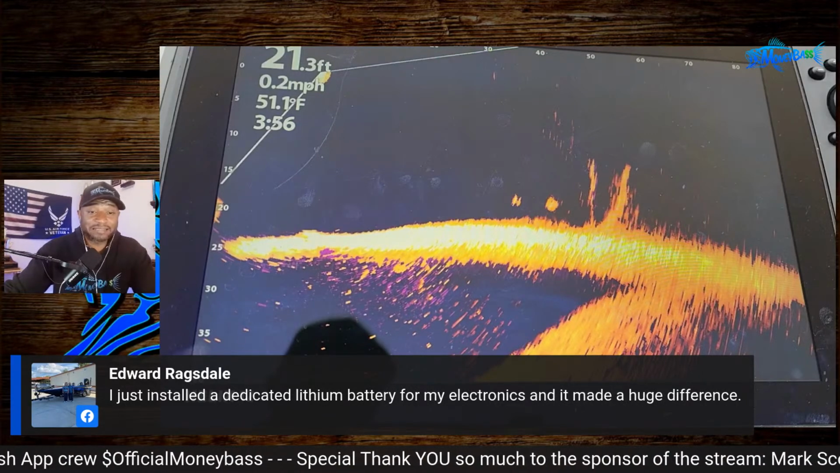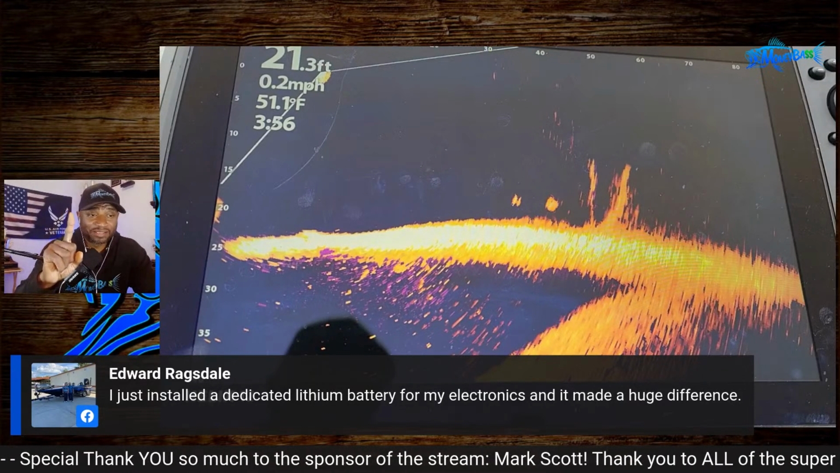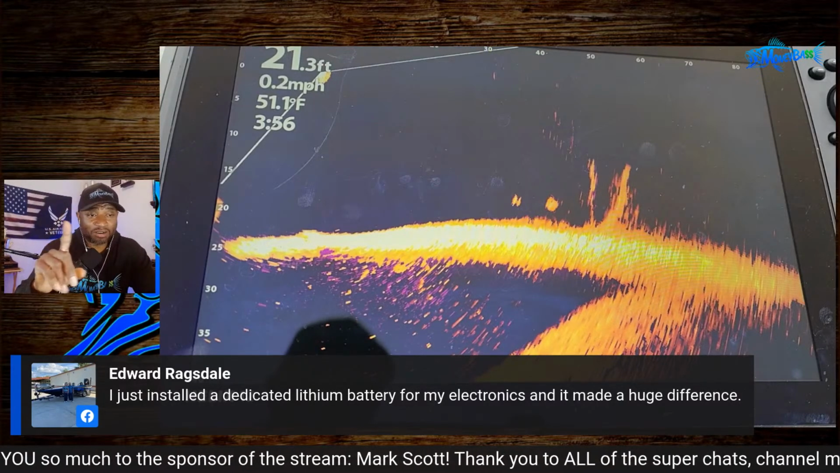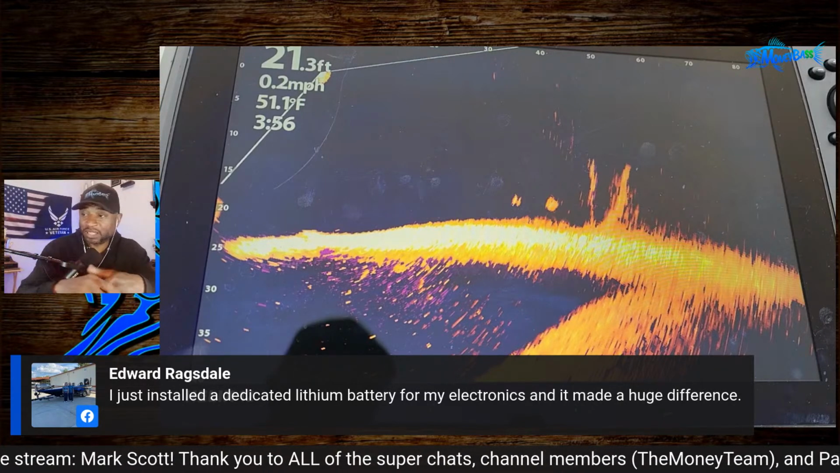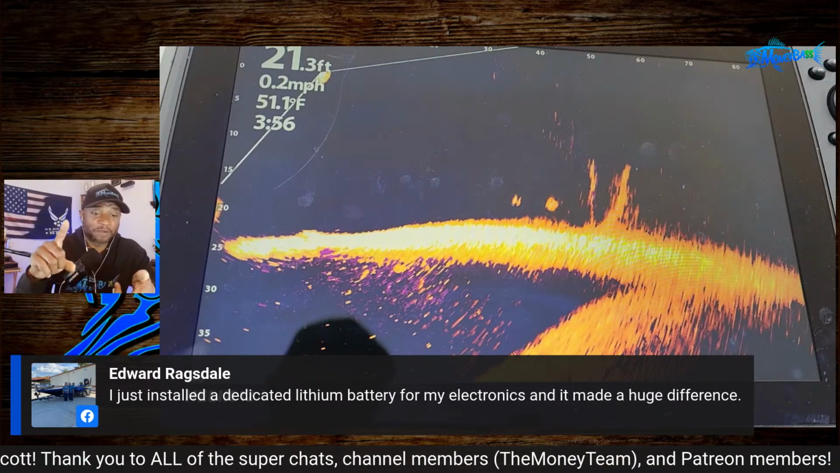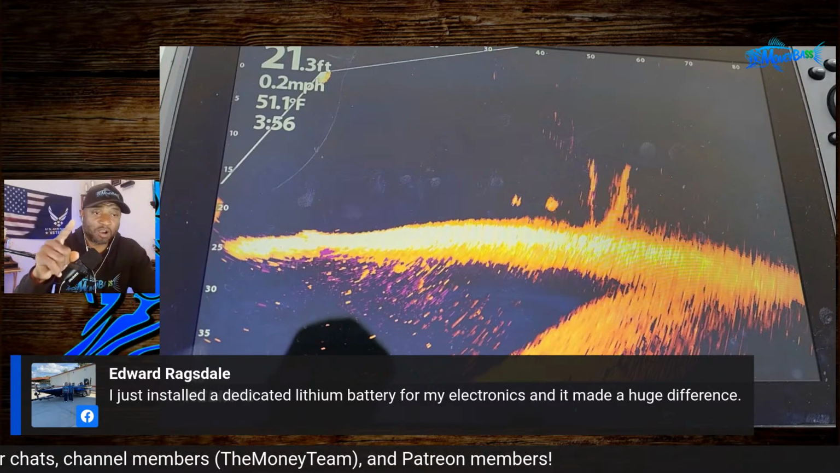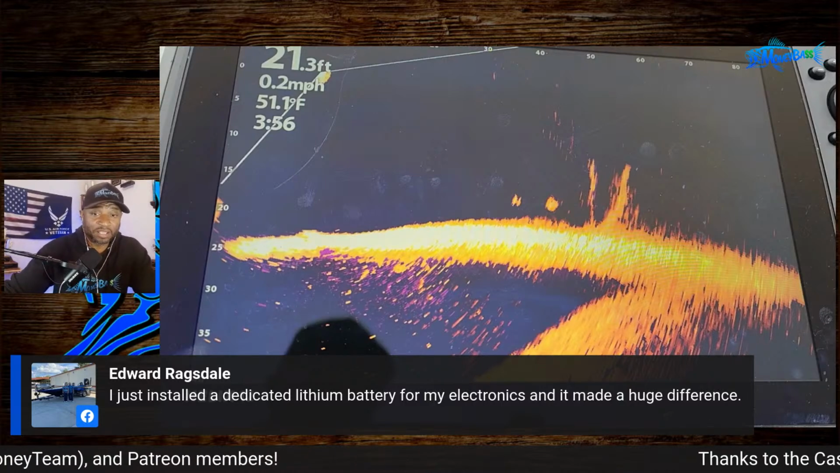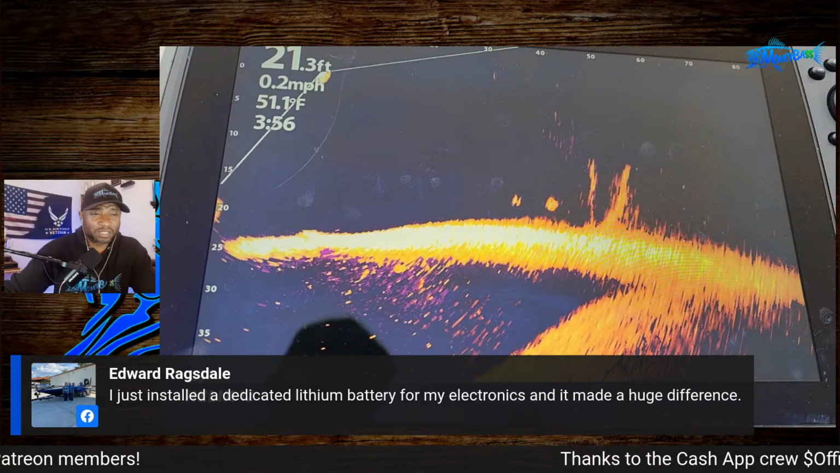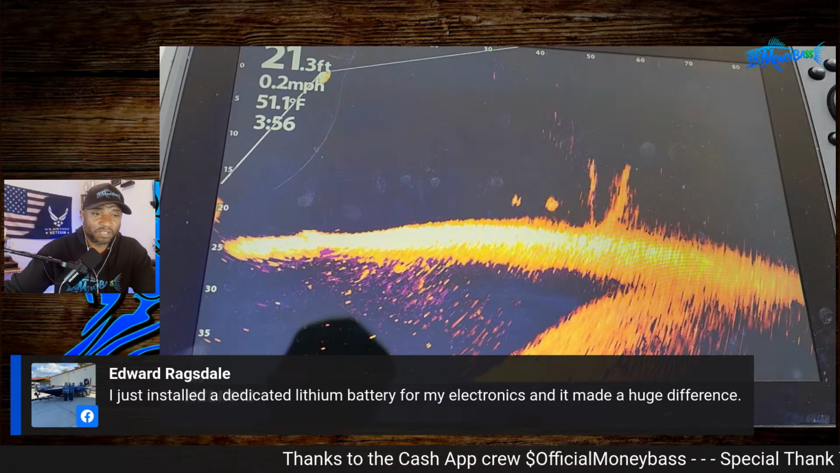Guys, for my setup, I'm currently running one battery to start for my starter. All of my units and everything that you see, whenever you see the images of my boat, my 4 units, my Mega Live, Mega 360, all of that is running off of one Interstate 31M AGM battery. It has, I think, 925 or 950 cranking amps.